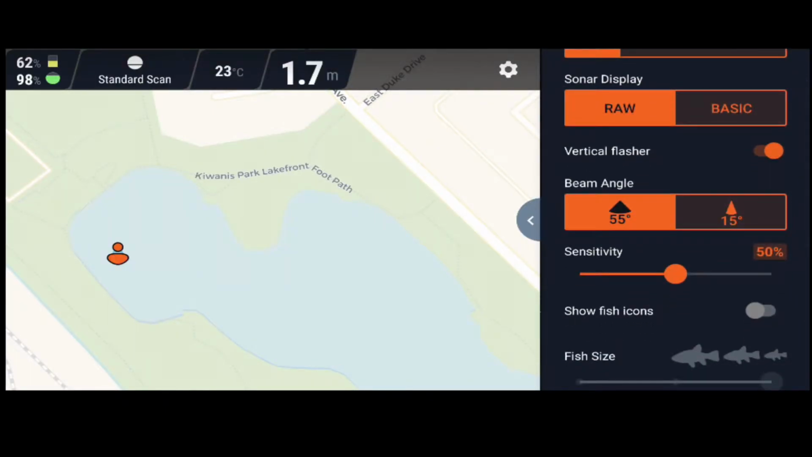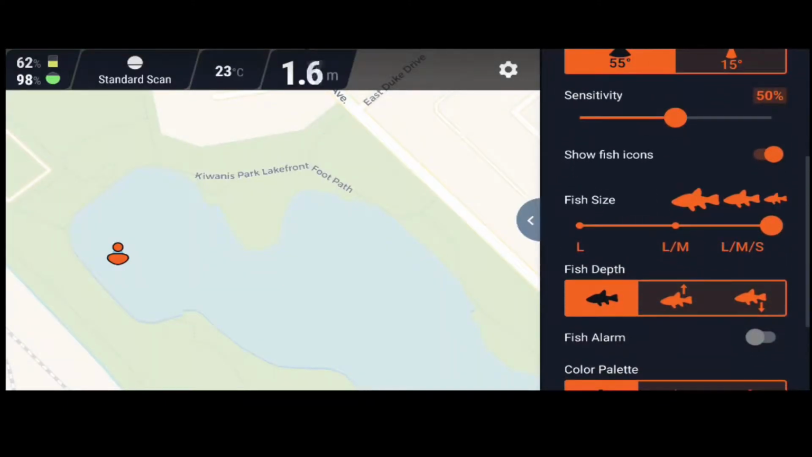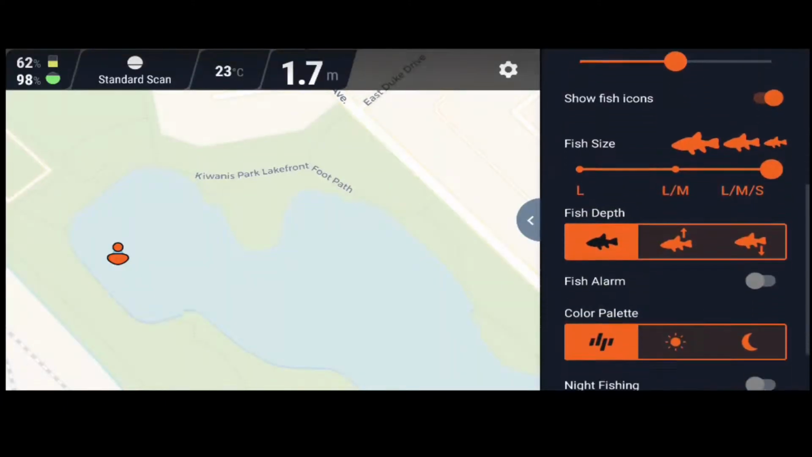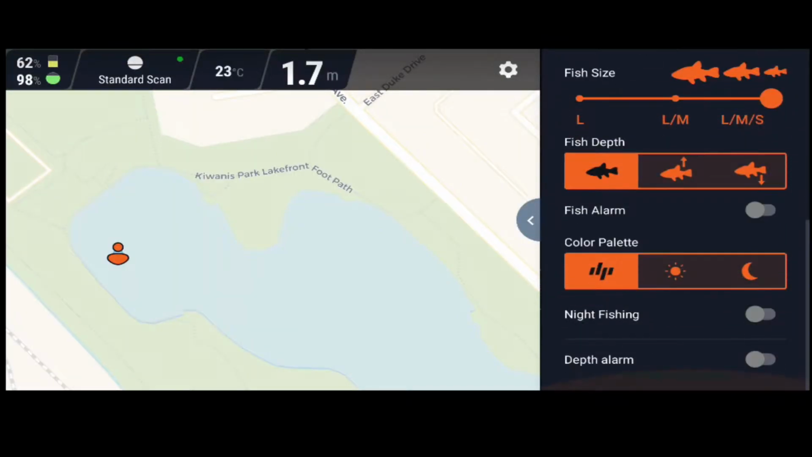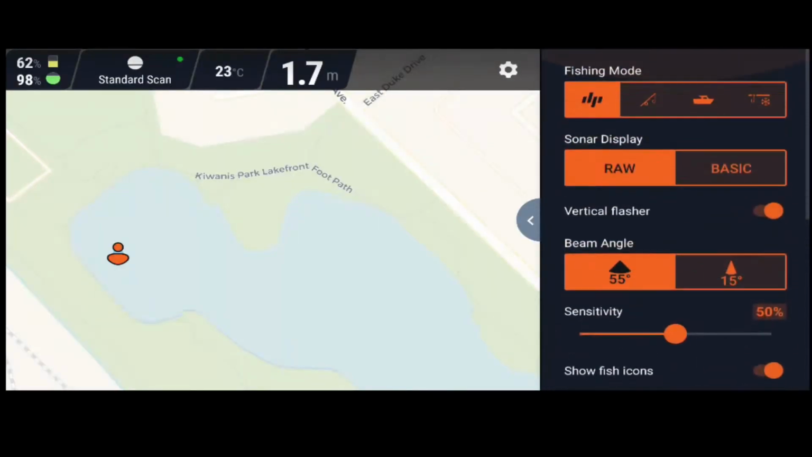Sensitivity, don't change that. I like keeping that at 50%. Show fish icons, I usually have that, and I have it on the large size. I also like showing where the fish depth is as well. Fish alarm, that's up to you if you want to use that. I usually do the daylight time. It just makes it a little bit easier for me to see.